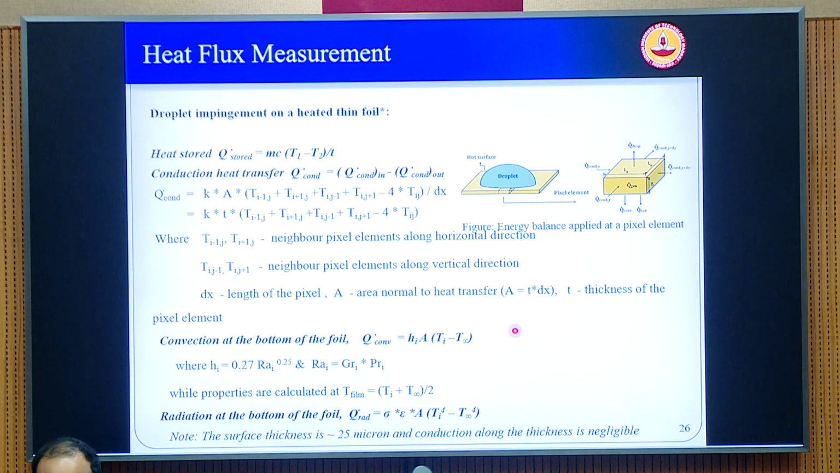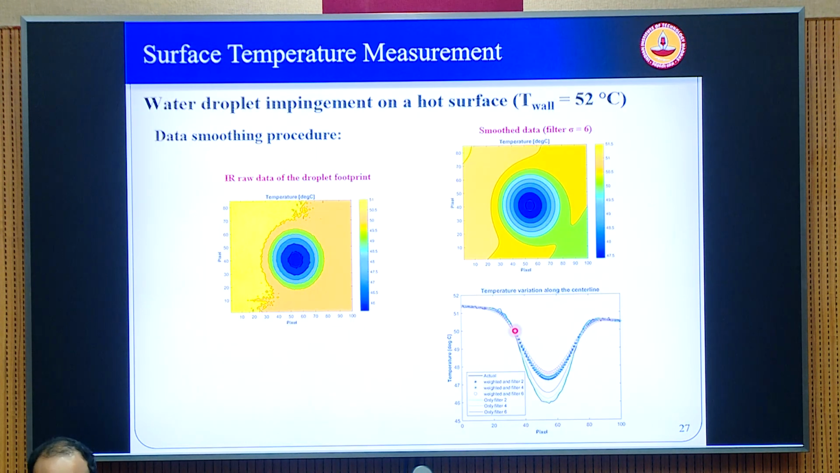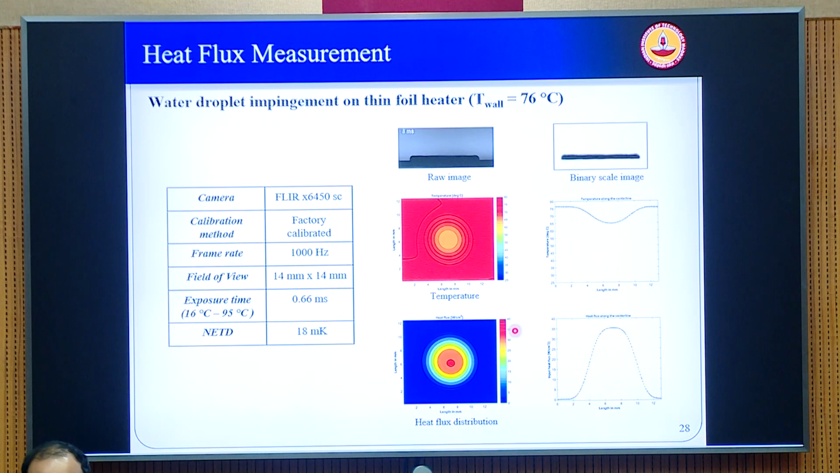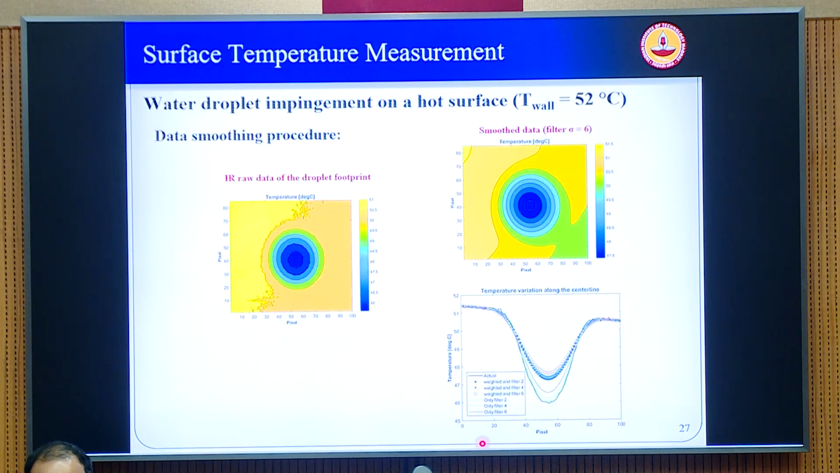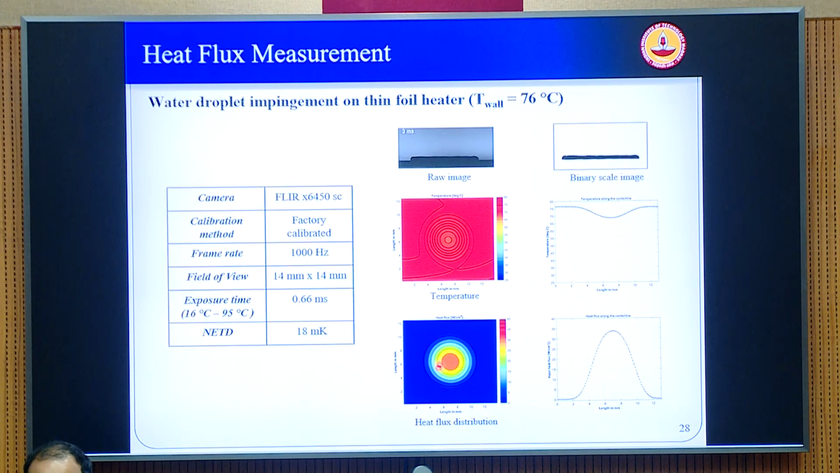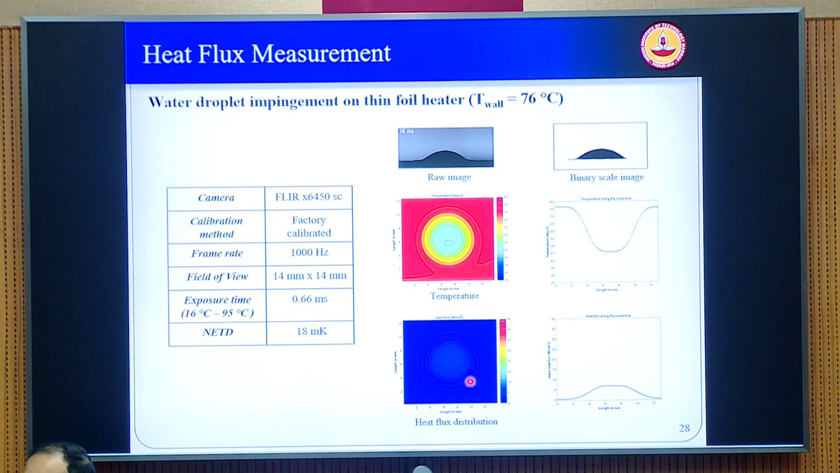So this is very useful, because for example, I'm just showing you the information we get from a drop which is impinging on a heated surface. You see the temperature profile is something like this, and at the same time you also see a heat flux signature, and you can also identify regions where the contact line is. Yesterday we were discussing that the contact line region can be identified by the local region where the heat flux can be very high.